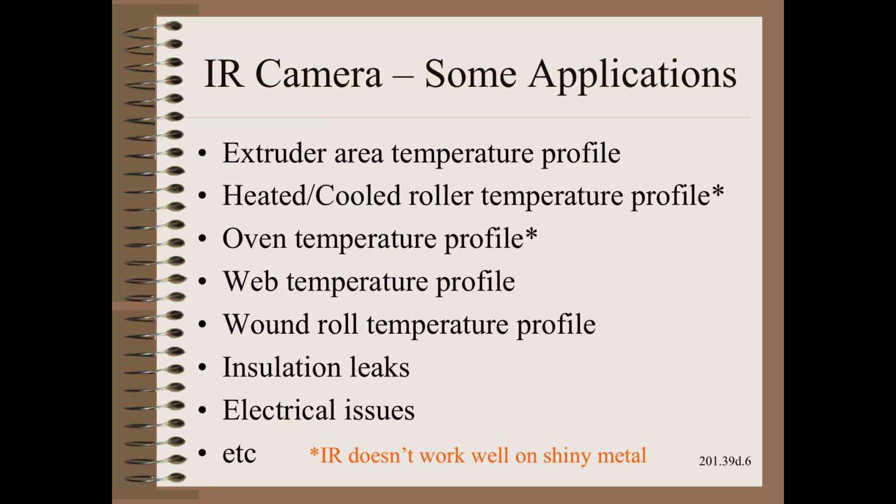Often when I am called into a plant that has some web handling problem, the client suspects tension, nip, or some other cause. Yet, as we learned in Web 101, temperature is the most powerful and most dangerous of the TNT knobs. Thus, I frequently look upstream to the source of the so-called web handling problems. The root cause is often uneven profile coming from manufacturing.